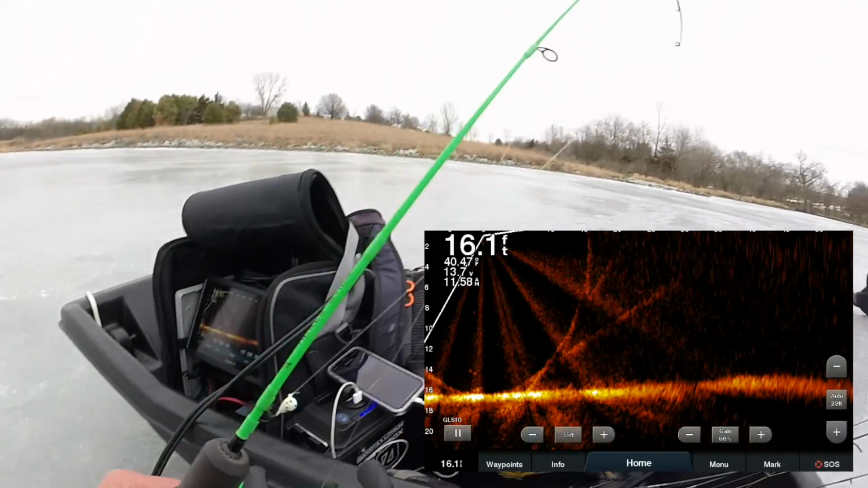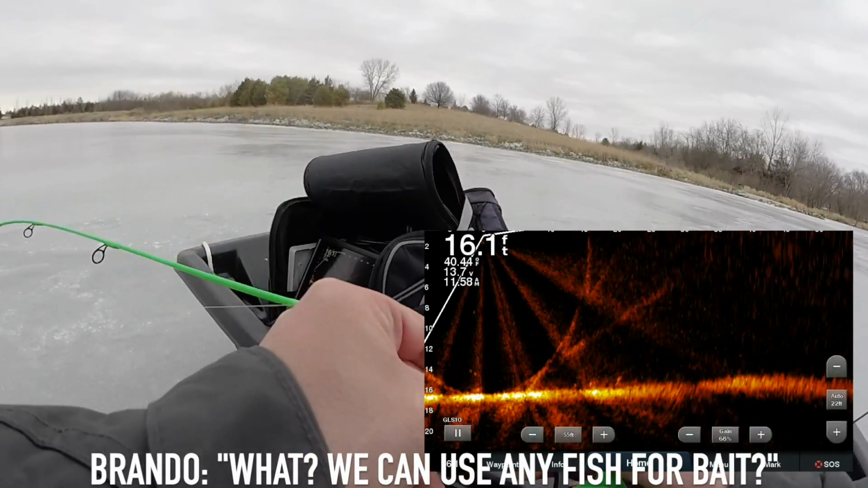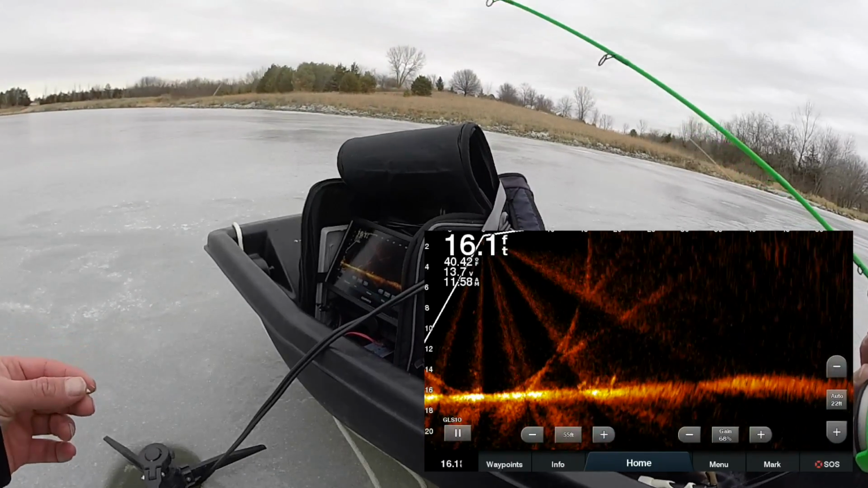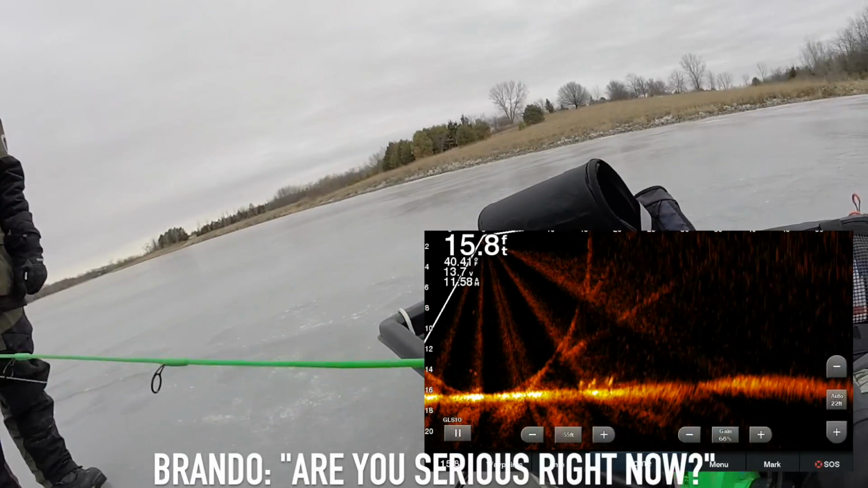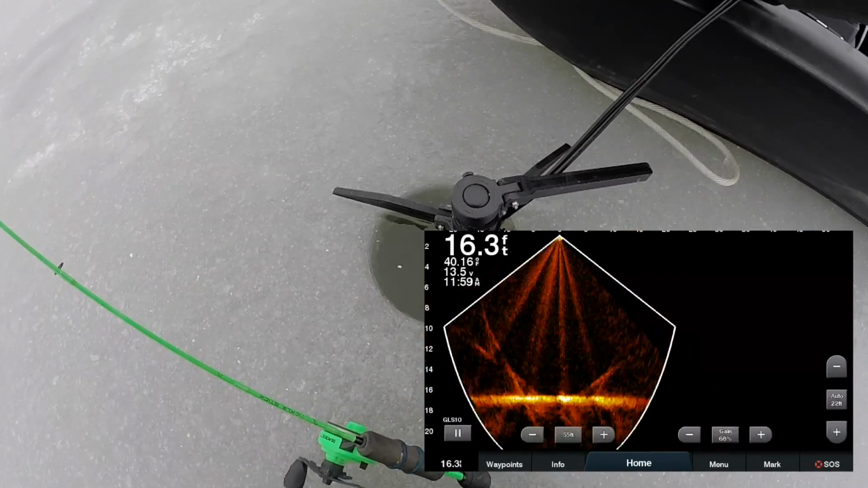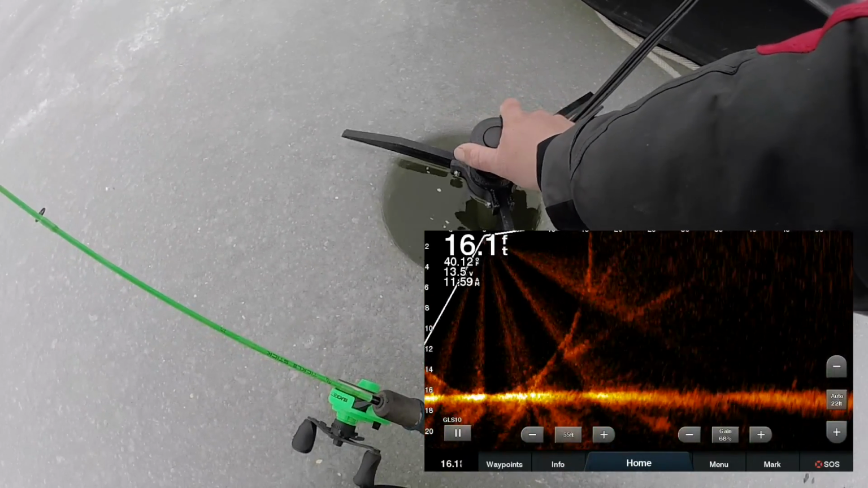Yeah, just try to catch something and then... What do you mean, we can use any fish for bait? Crappies, I guess, here have to be over 10 inches, but other than that we can use any fish for bait. Are you serious right now? Yeah, I'm serious.